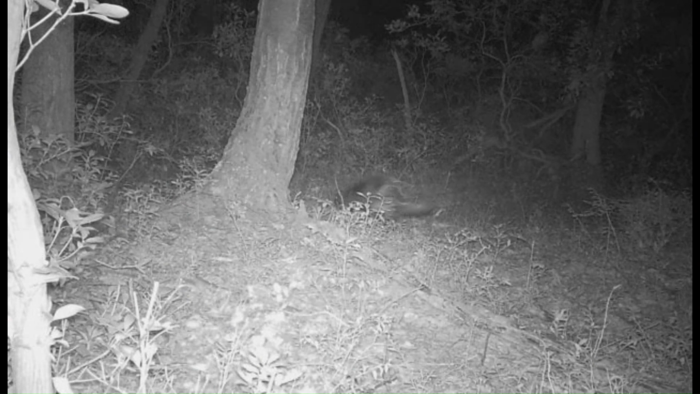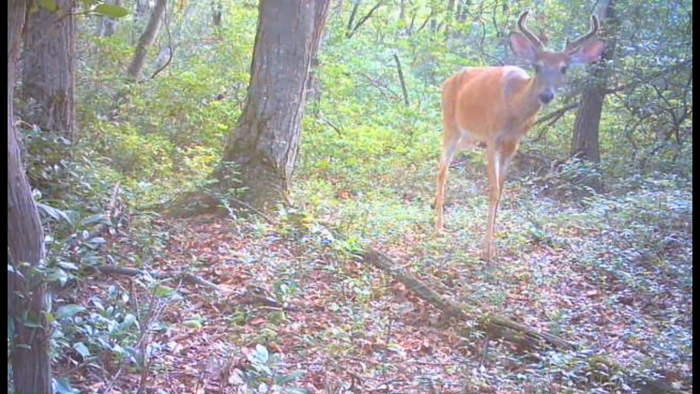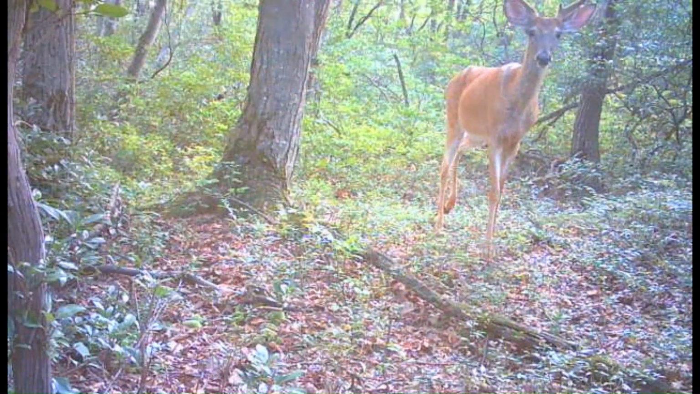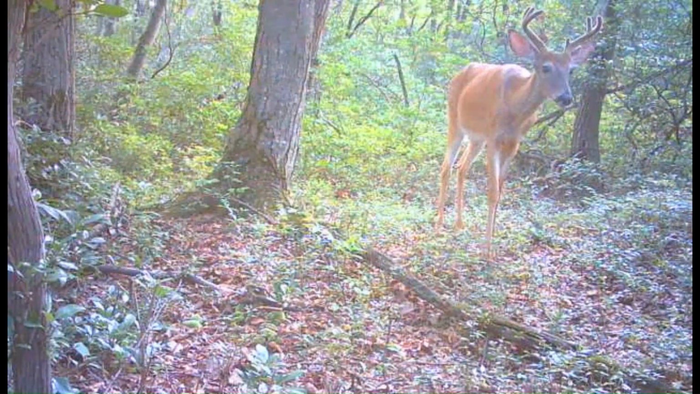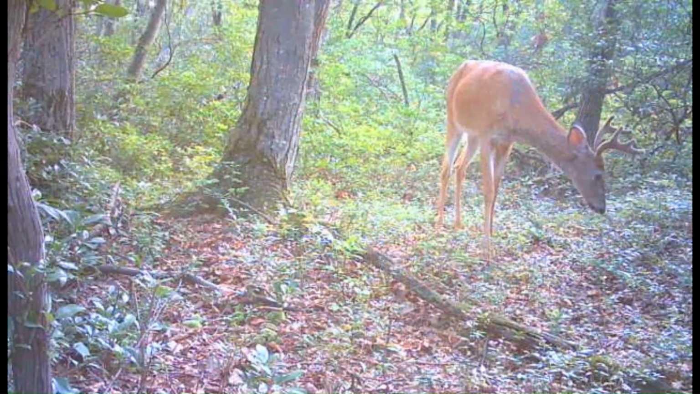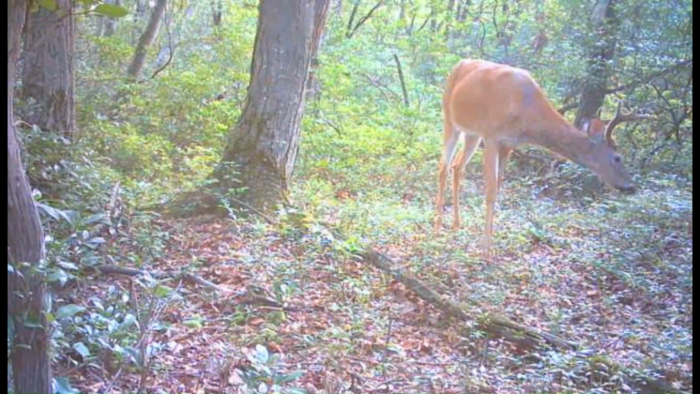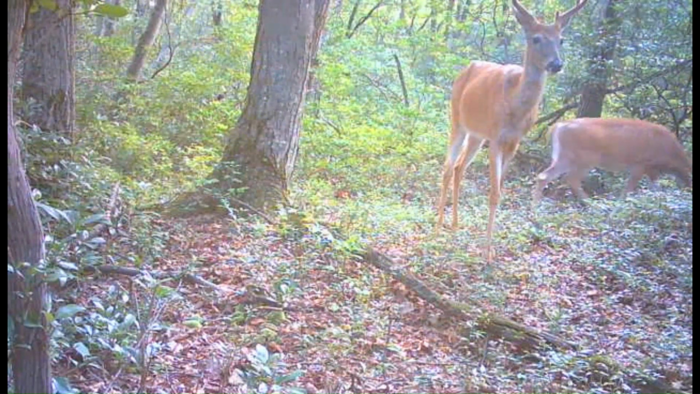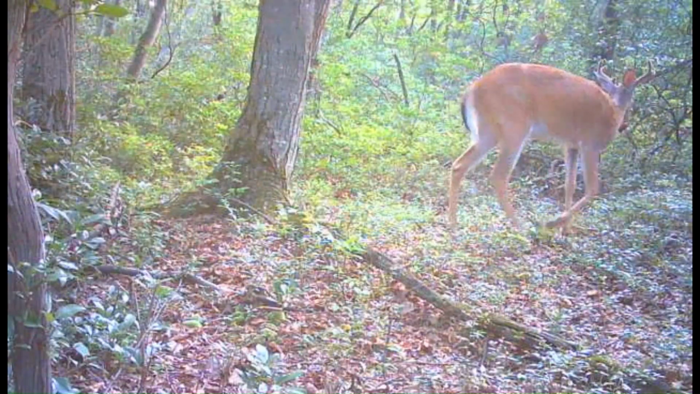Then we got another porcupine in there at night. And I don't know what's with them being on the ground here, traveling through here at night so often. Then we got this 6 point coming through. Three up high on one side and two up high and a brow tine on the other side. Don't look like he's going to grow any more than that. And then the doe following him.